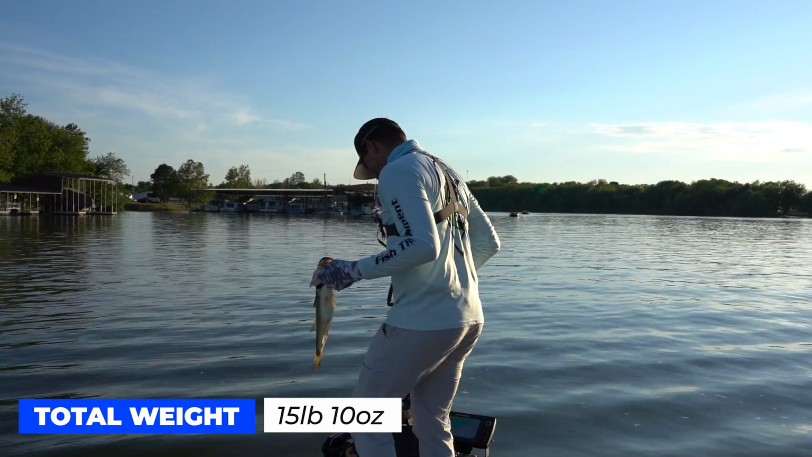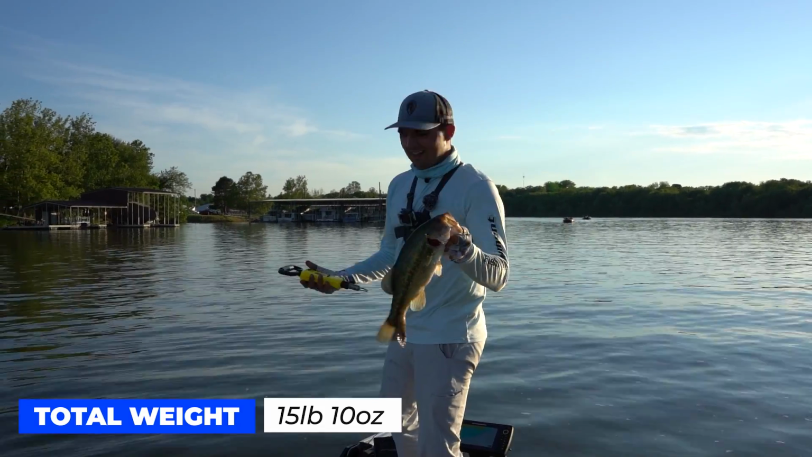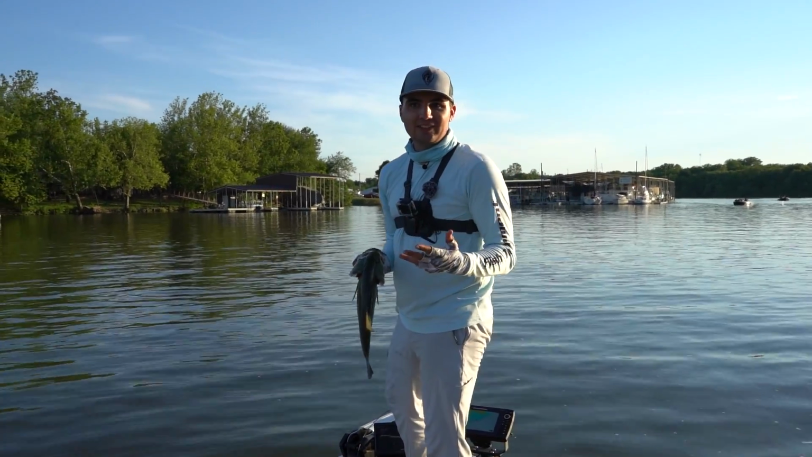That is so awesome. Let me move us out of here a little bit. Solid fish to end the day. Nothing crazy. I mean, we didn't have the best day in the world, but if I had landed all those fish I missed, we probably would have had somewhere between 17 and 18 pounds.